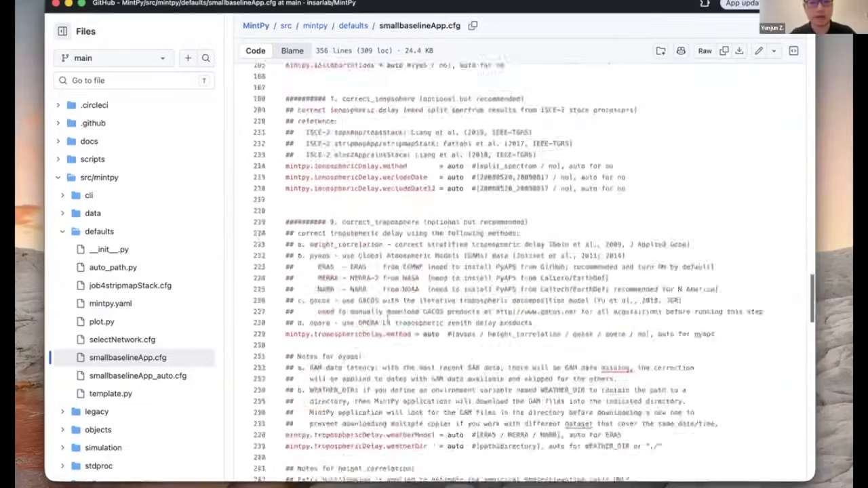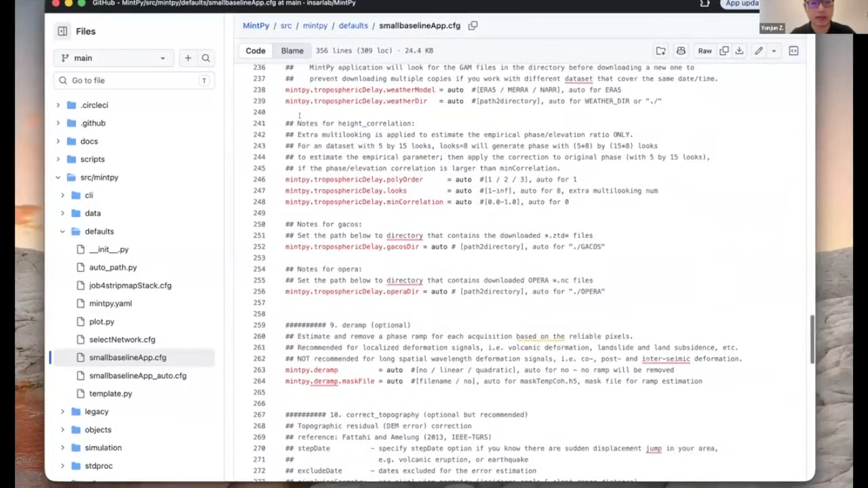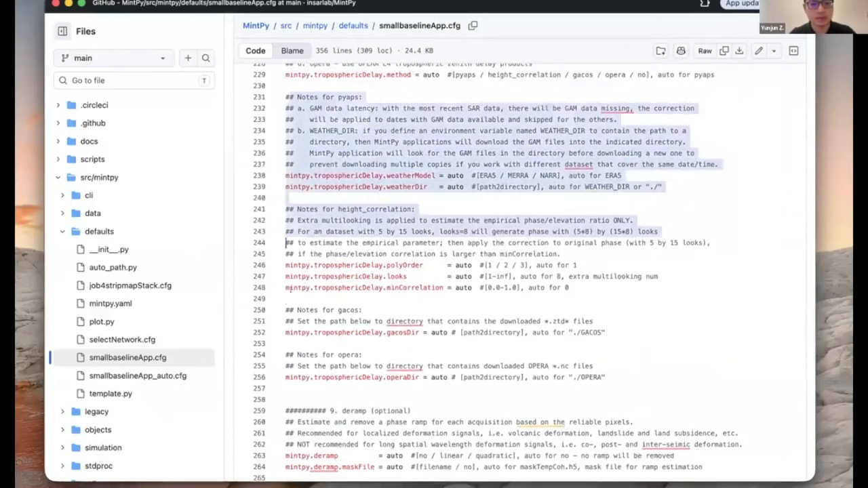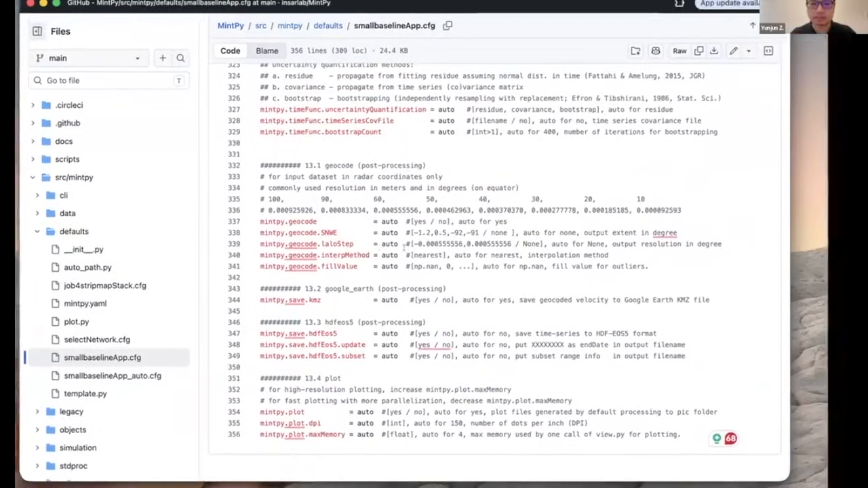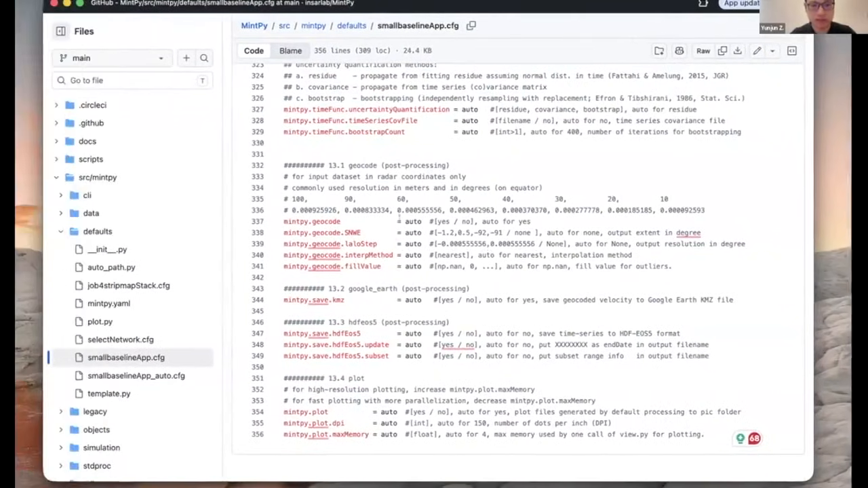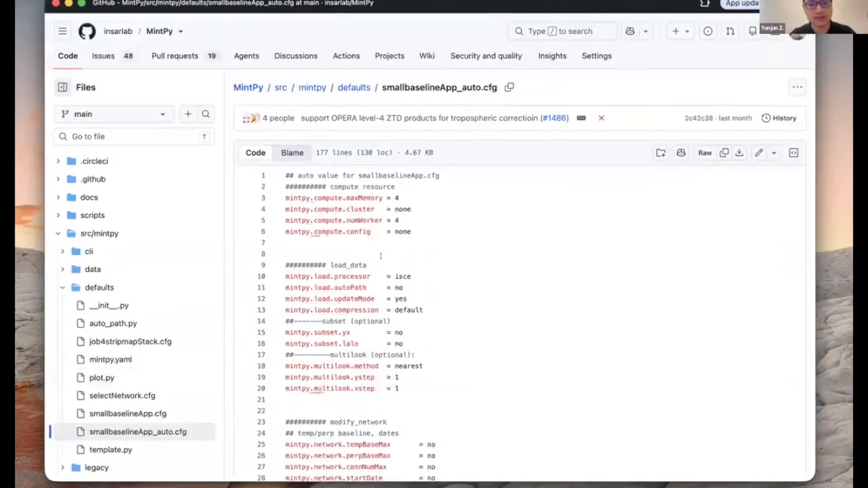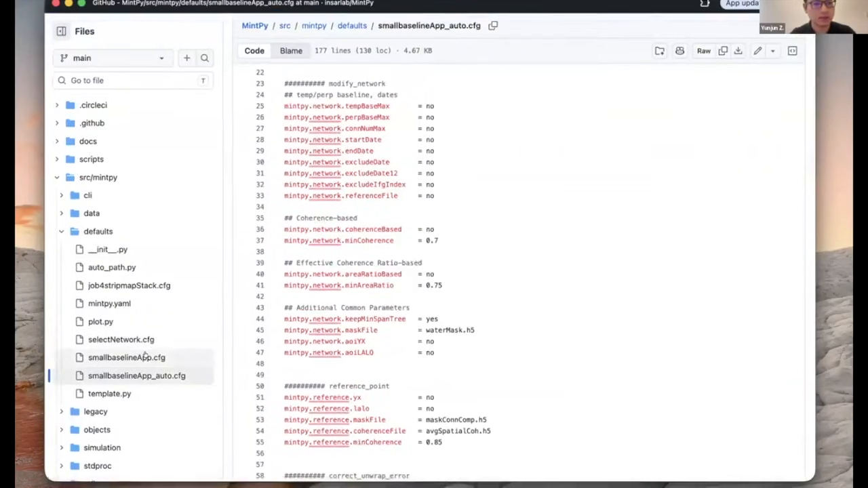It's pretty long, and it's grouped by each step. Each of them is already defined with a default auto value. What default means is usually written afterwards, and we have another file that sets all the autos.